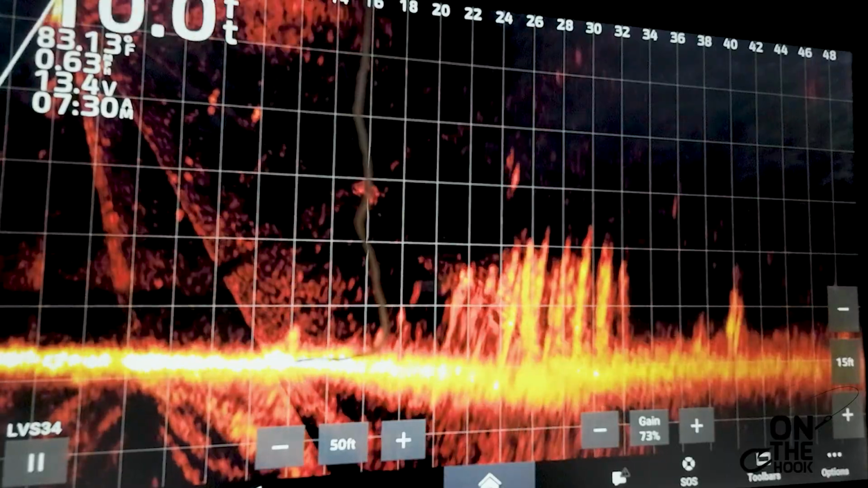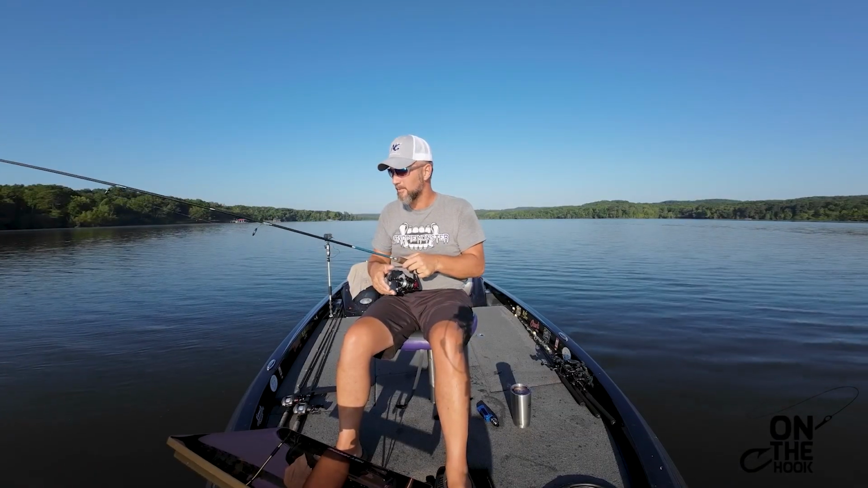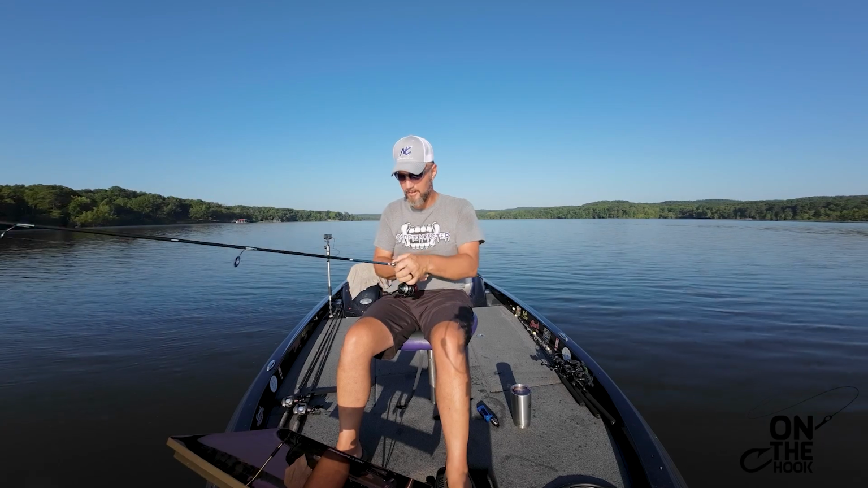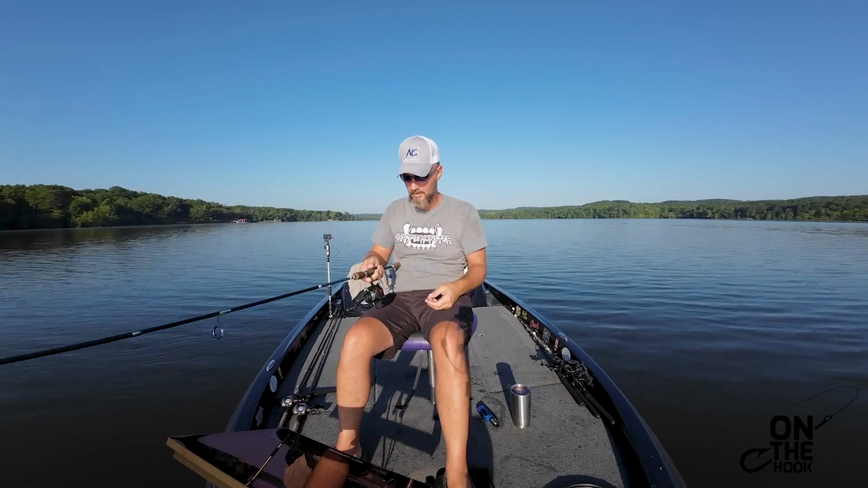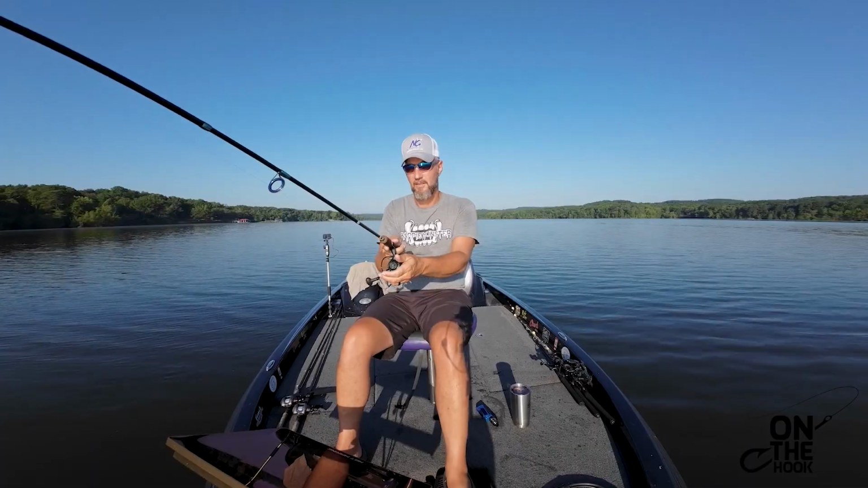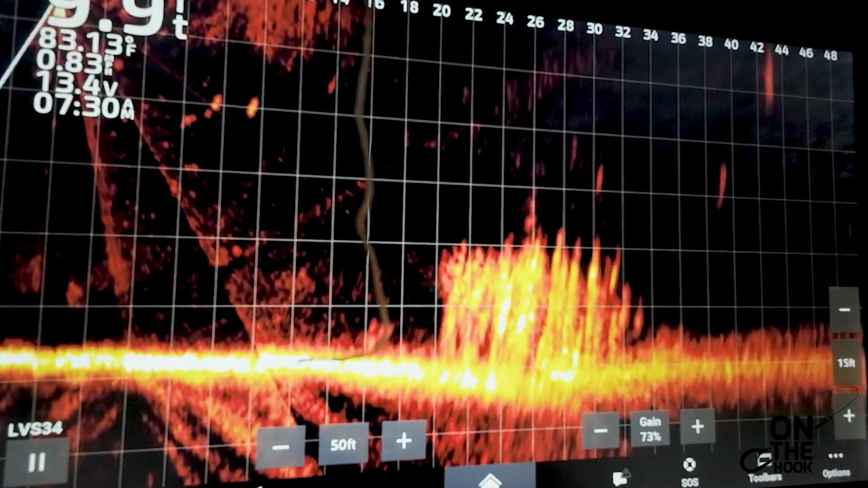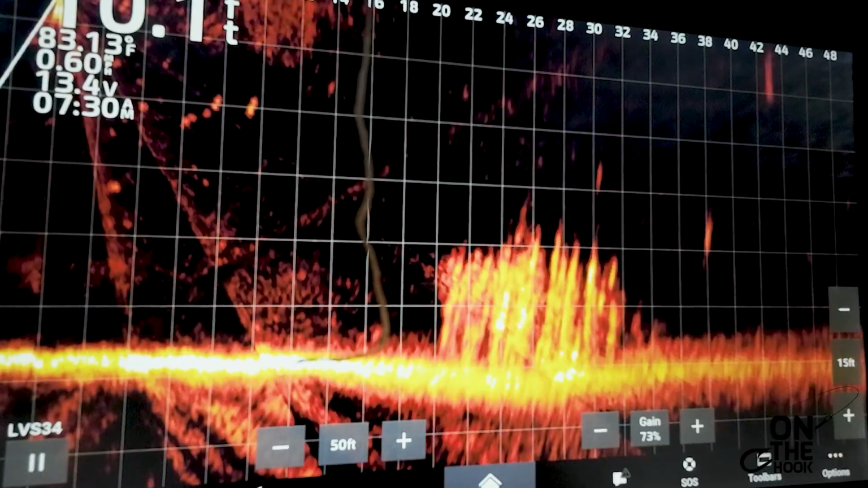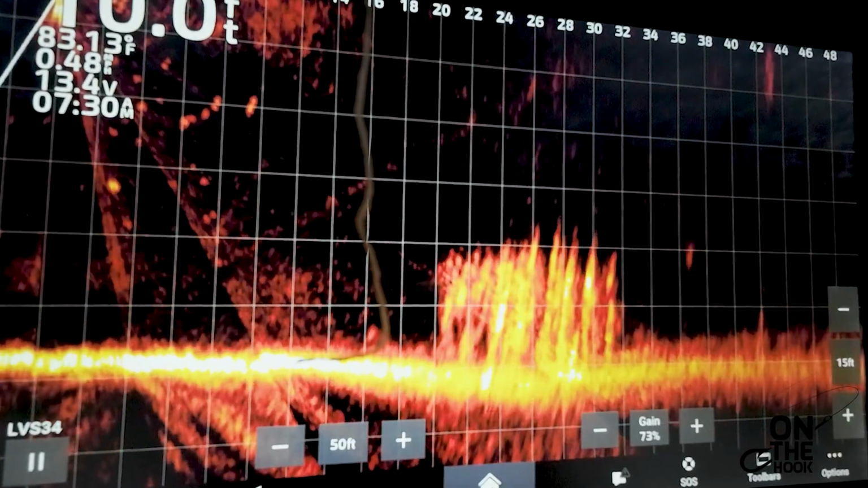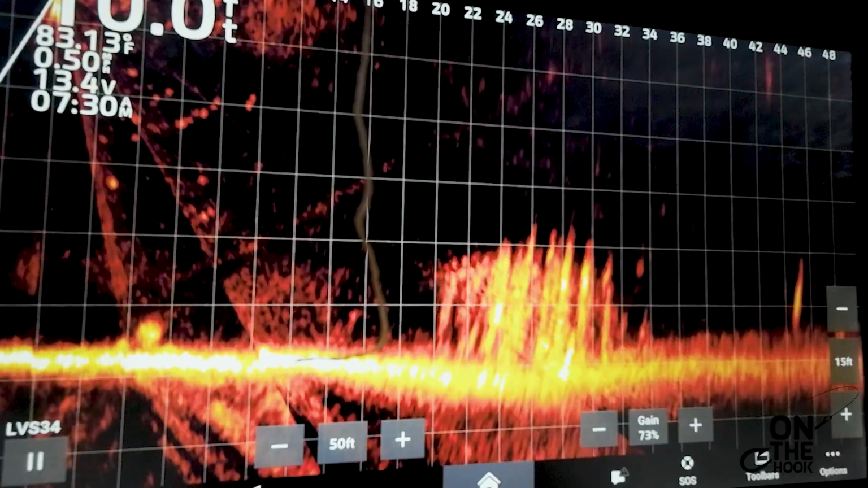That one just keeps on chasing and won't bite. It's probably a striped bass. That's one thing Kentucky Lake does have. It has a ton of striped bass. Eat a sandwich and wait on it to go down. We are now in 10 foot of water. Water temp's still 83 degrees.